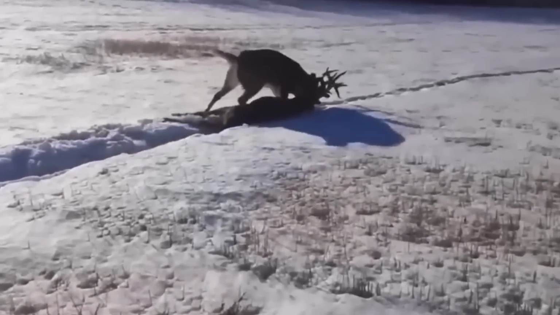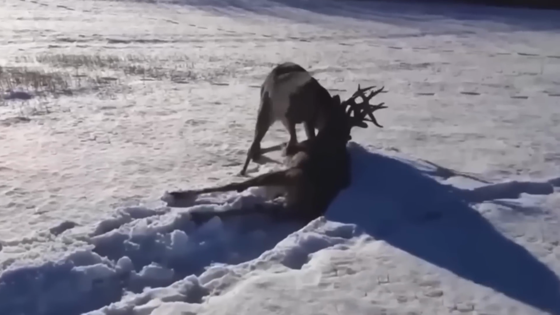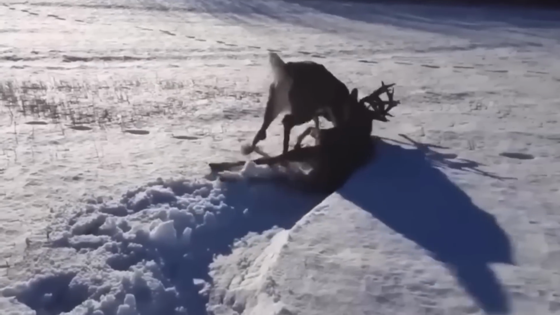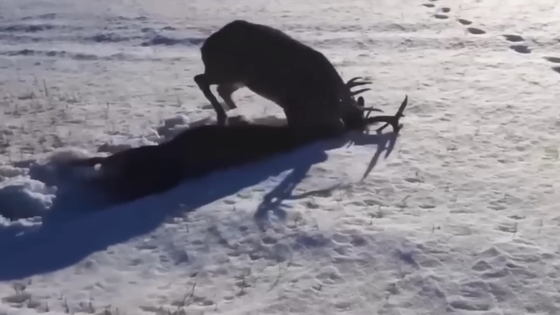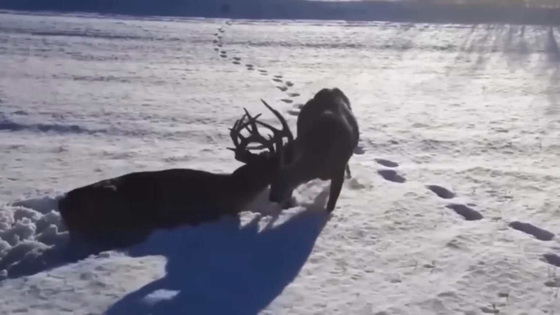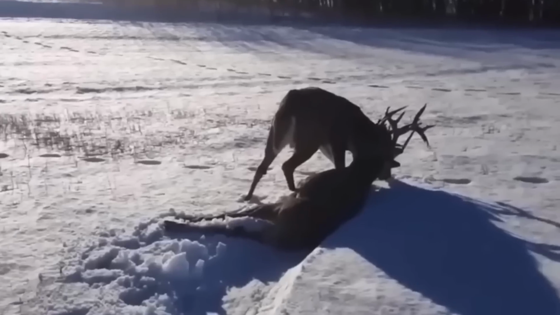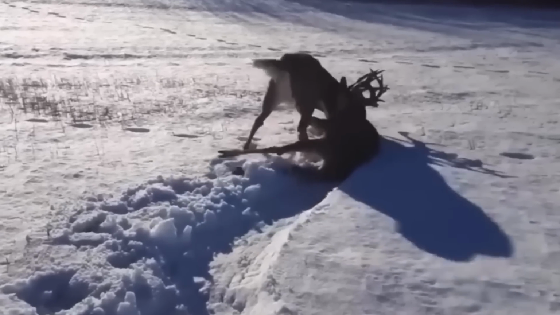As the camera gets closer, it becomes apparent that there's a trail behind them, suggesting that one of the deer might have been dragging the other for quite a distance. After a strenuous struggle to break free, they both take a moment to rest before resuming their clash. What's unfortunate about these fights is that in the wild, when antlers become stuck like this, it often means that one of the deer will have to shed its antlers, or they could both face a grim fate, trapped together.